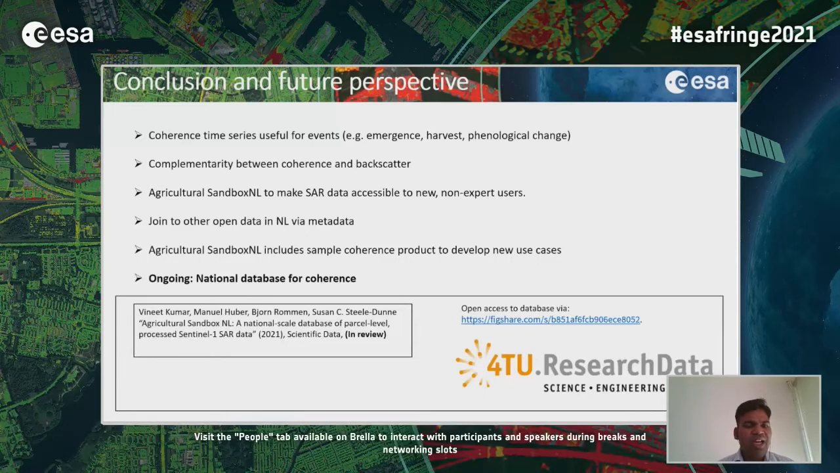And the overall objective of the Agriculture Sandbox Channel was to make SAR data accessible for new, non-expert as well as expert users, to avoid the computational processing challenge and relate this SAR data with openly available geospatial data sets. And we also included a prototype of coherence to show different use cases.